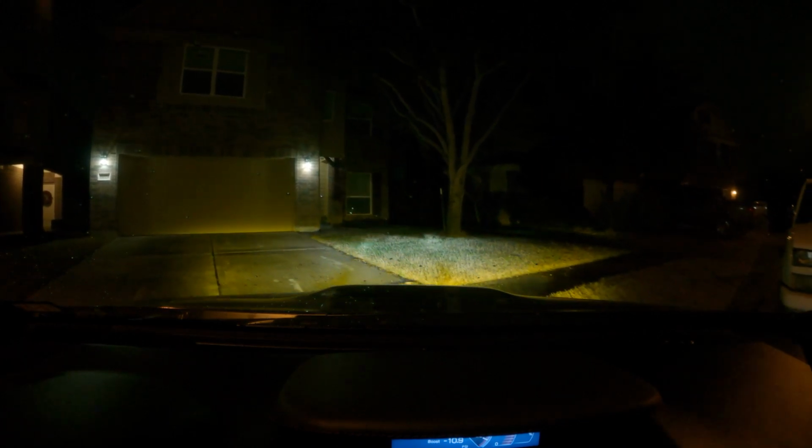Seeing as I did just get myself a new camera, I'm working through some settings. I think I got the settings right to where we can see at nighttime. So let's check this out real quick. We're gonna take a ride and see how good the quality is on this camera riding at night. Well, riding when it's dark.